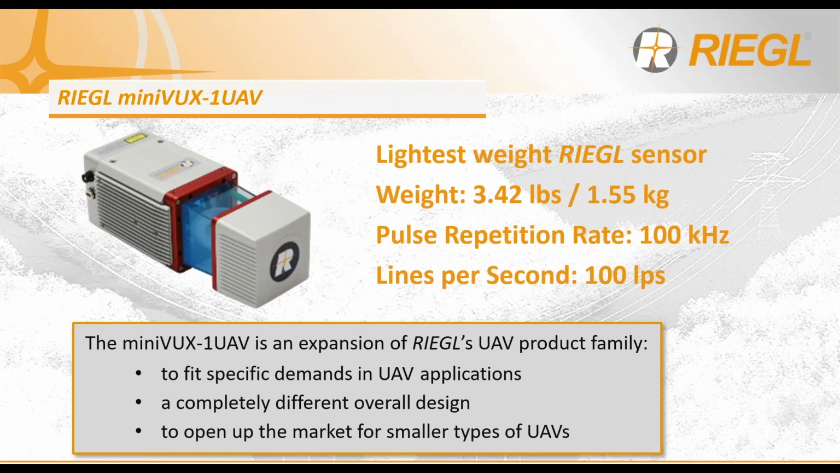So the RIEGL miniVUX 1 UAV was introduced in late 2016 with a market appearance in spring of 2017. This sensor was really a response to the size and weight of existing survey-grade accuracy LiDAR sensors, which includes the RIEGL VUX 1 UAV, hence the name miniVUX 1 UAV.